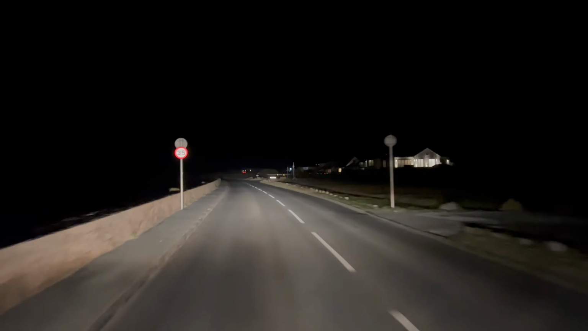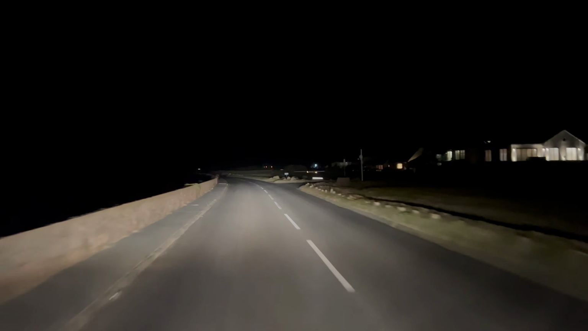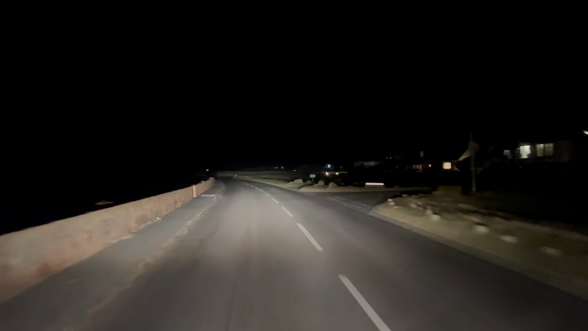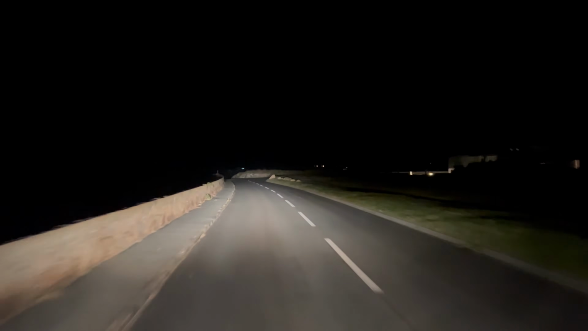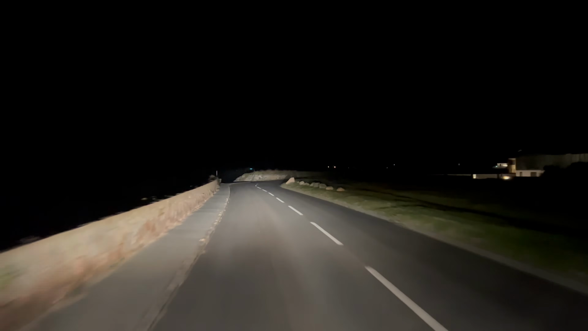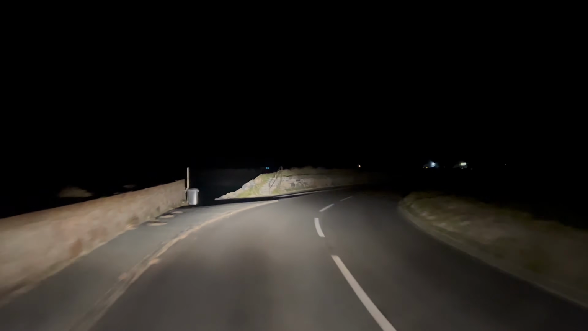And we're heading towards Grand Rock Bay, which is a lovely bay, right next to Cobo. And there's a little slipway there on the left, we can go down.